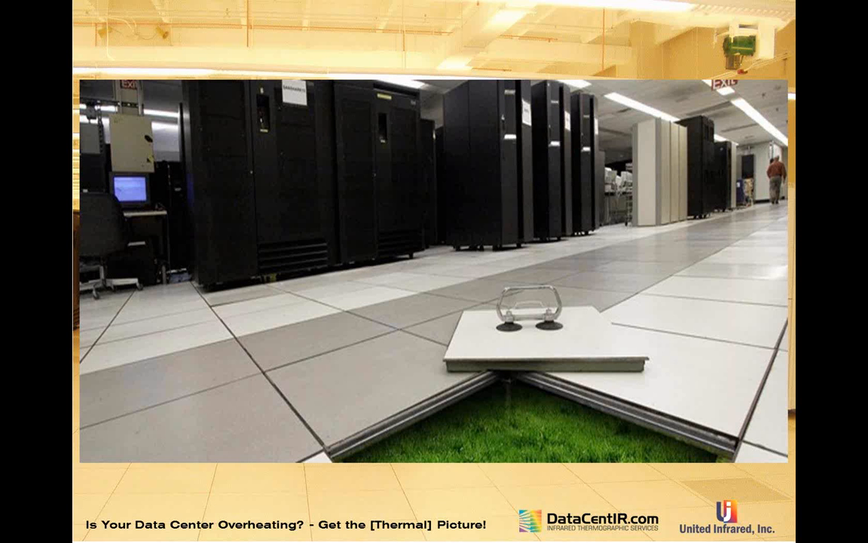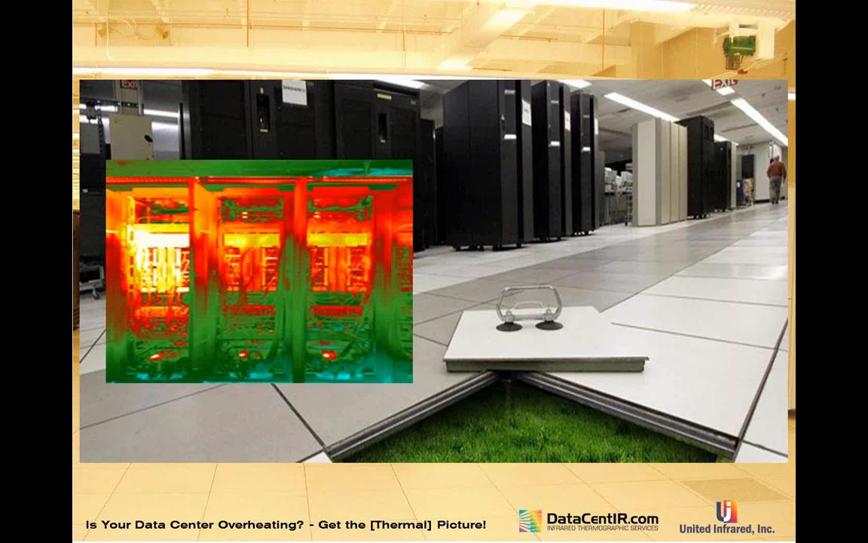Now, let's say that you're not so focused on being green, worried about the electric grid capacity, climate change, or let's say you're not even interested in how much the power bills are at your data center. You're still interested in thermal mapping, and is your data center overheating?